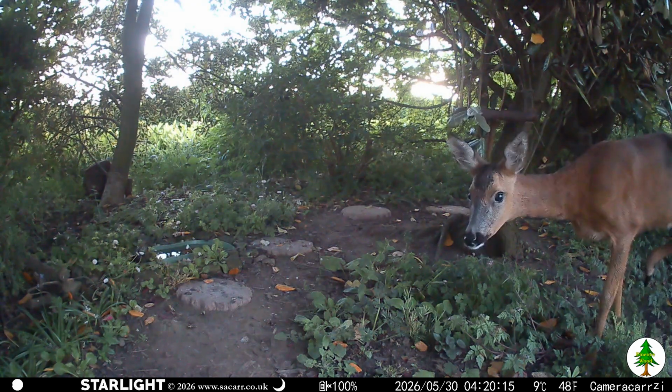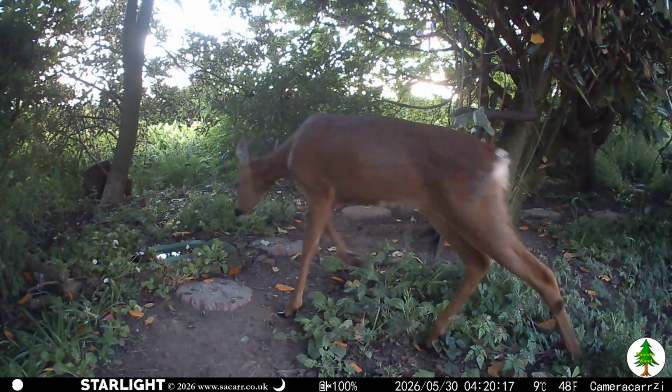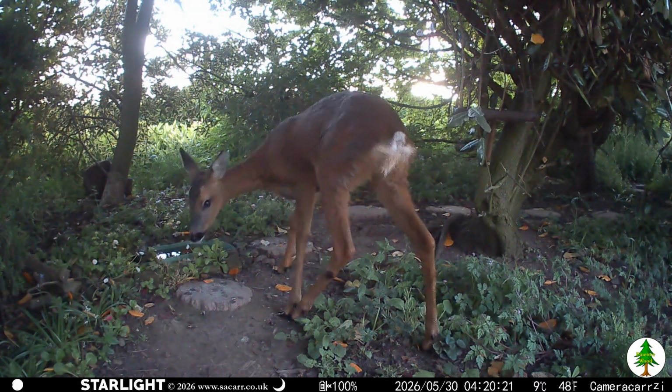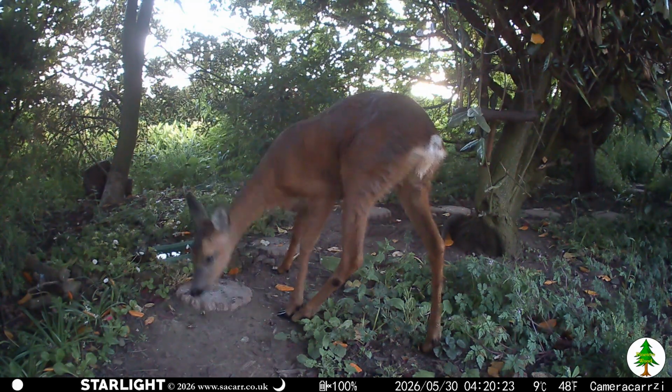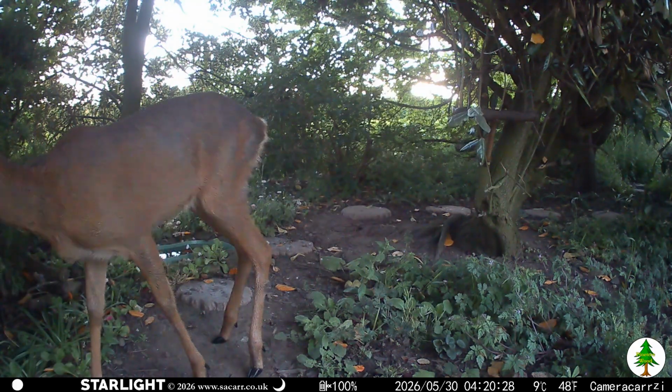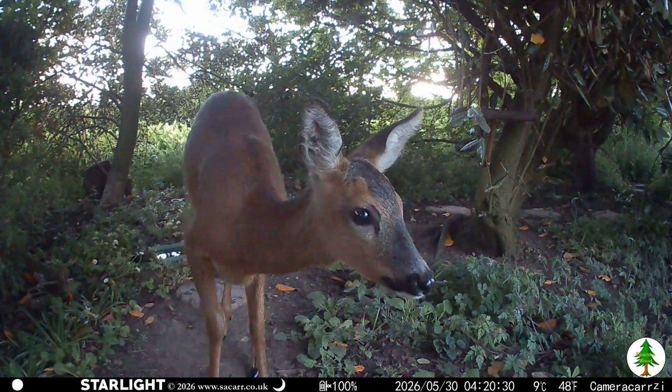The biggest surprise of the month came an hour later, when a deer wandered into the wood and checked out the pond and camera. In 5 years of living here, I've never seen a deer in any of the surrounding fields, so it was a huge surprise to see one in my own little woodland.